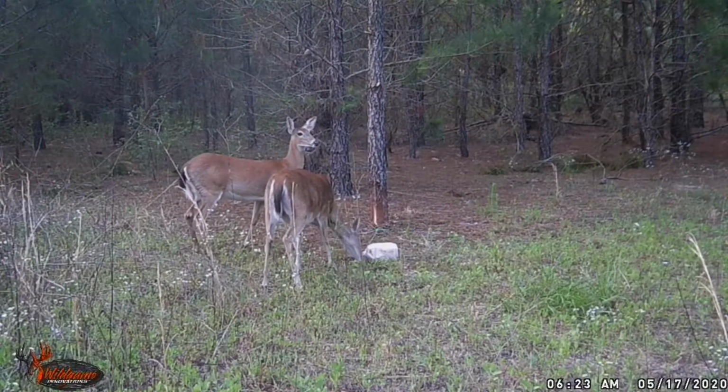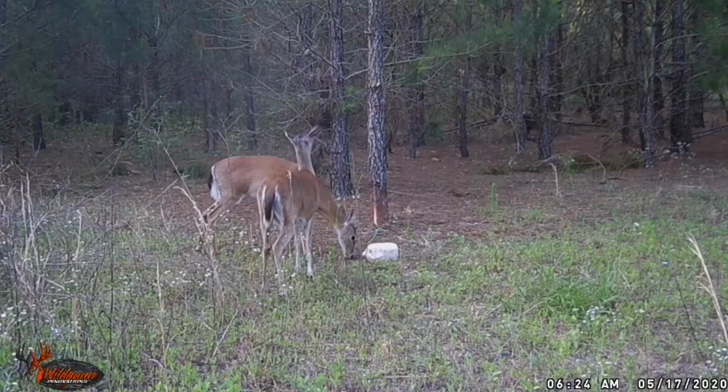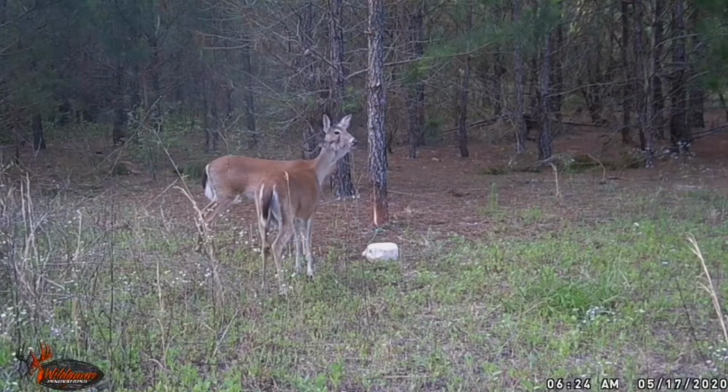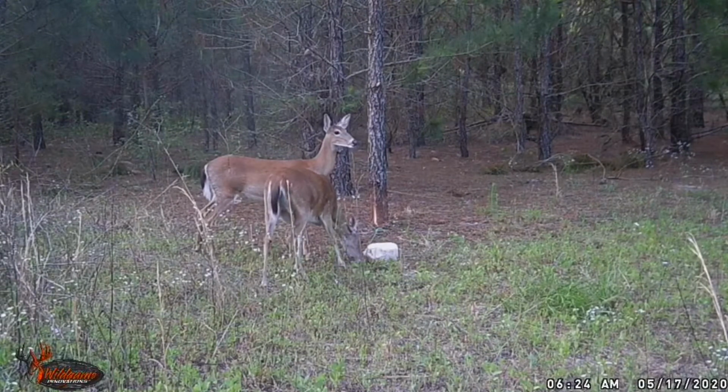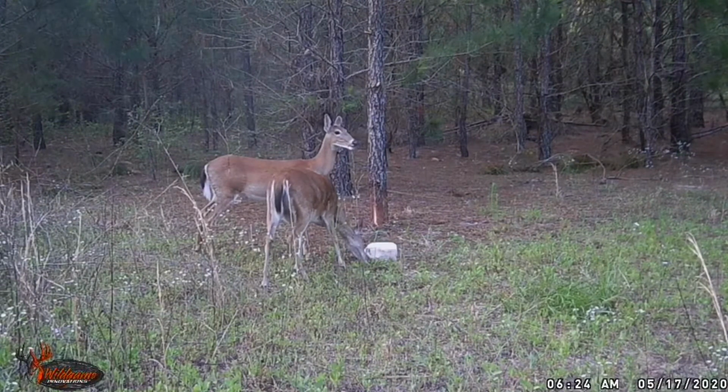These are Wildman or Wildlife. I can't remember the model it is, but all those Wildman cameras are real good. I got 3 of them over there, and all 3 of them are really good. But that's an excellent picture. I like that camera a lot.